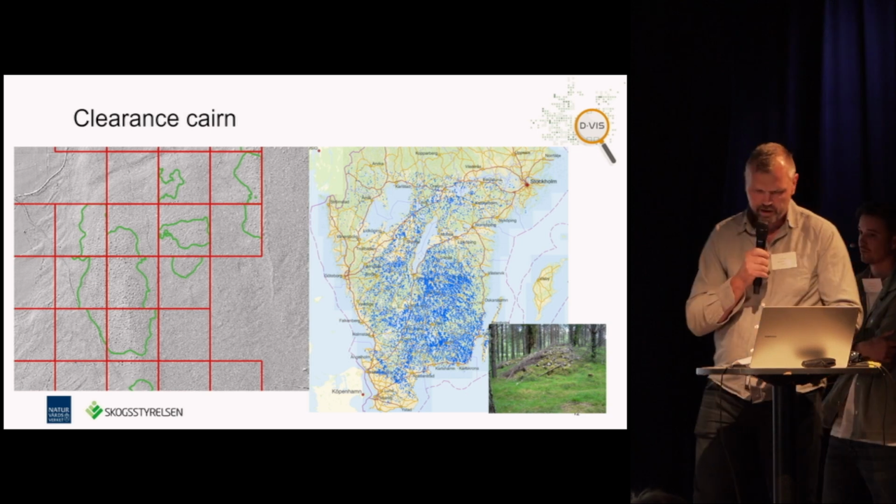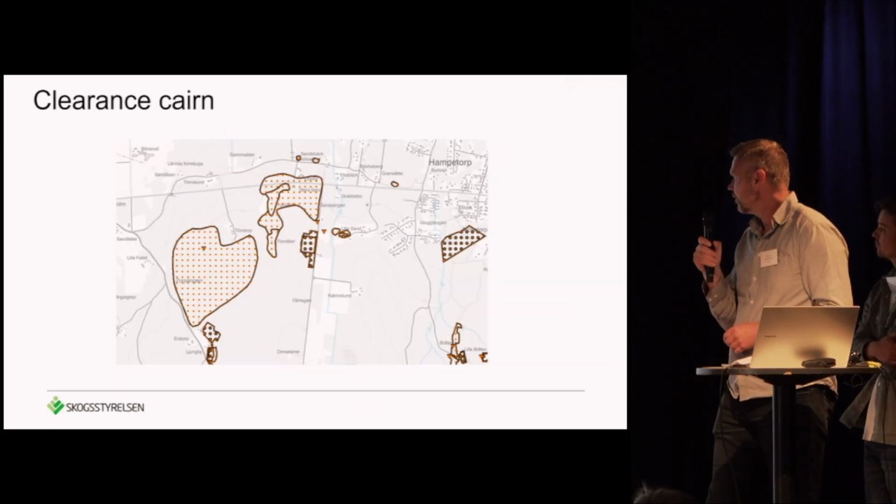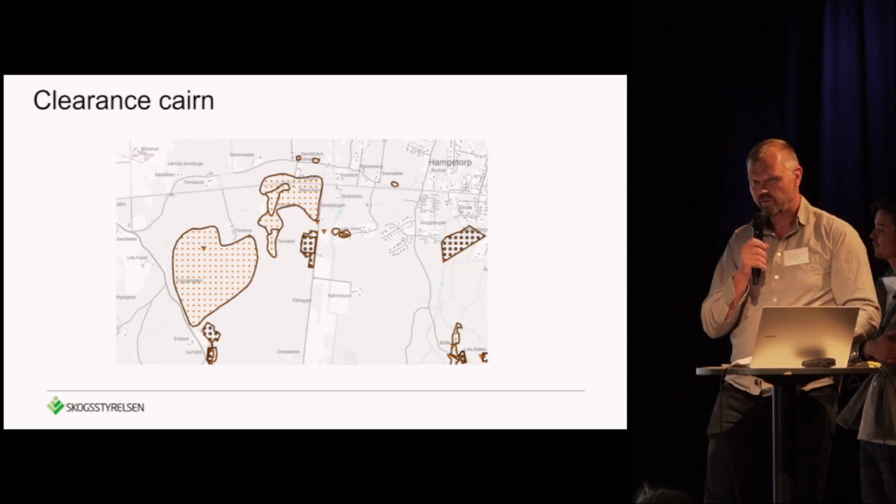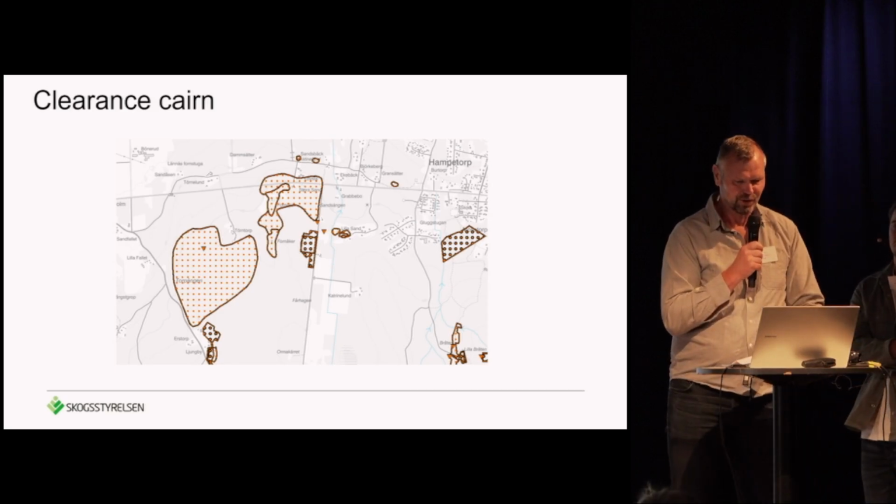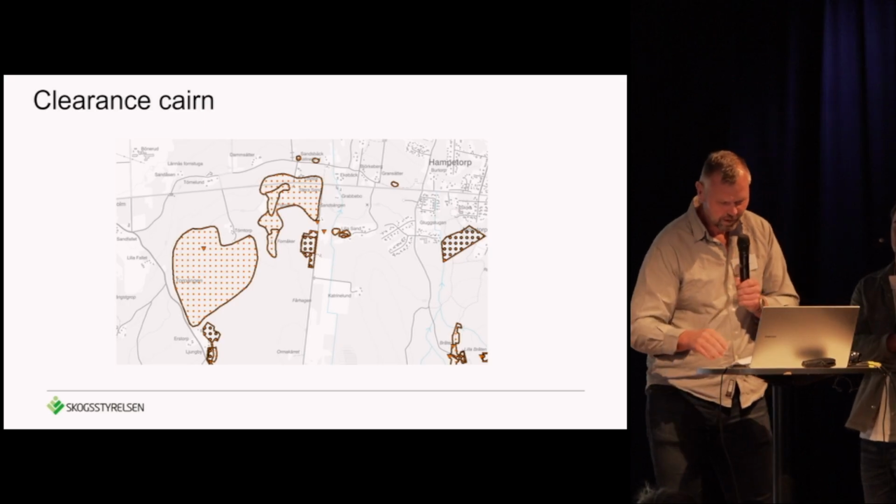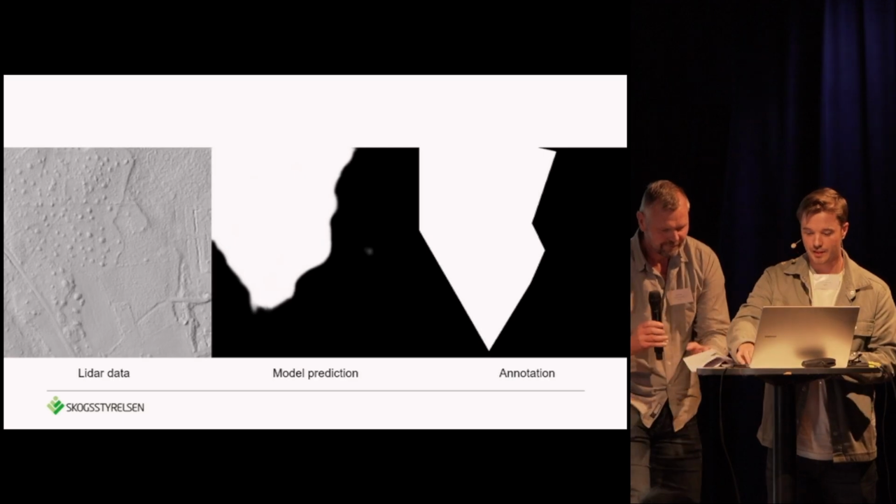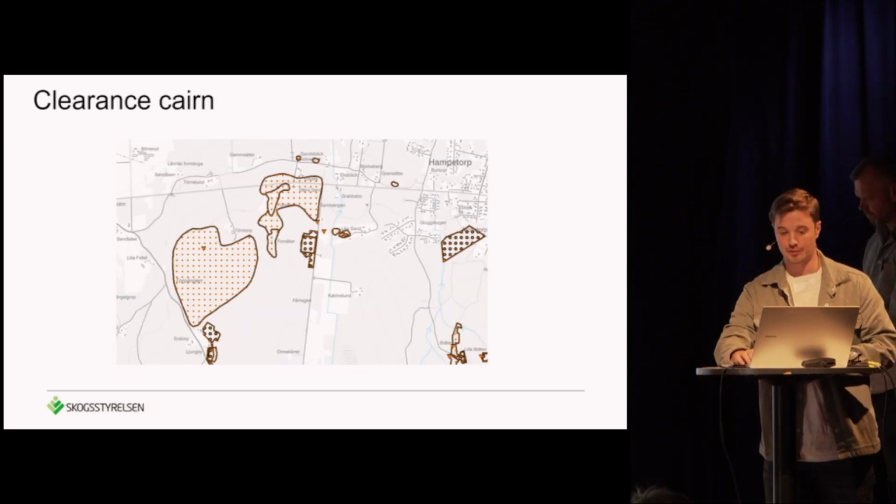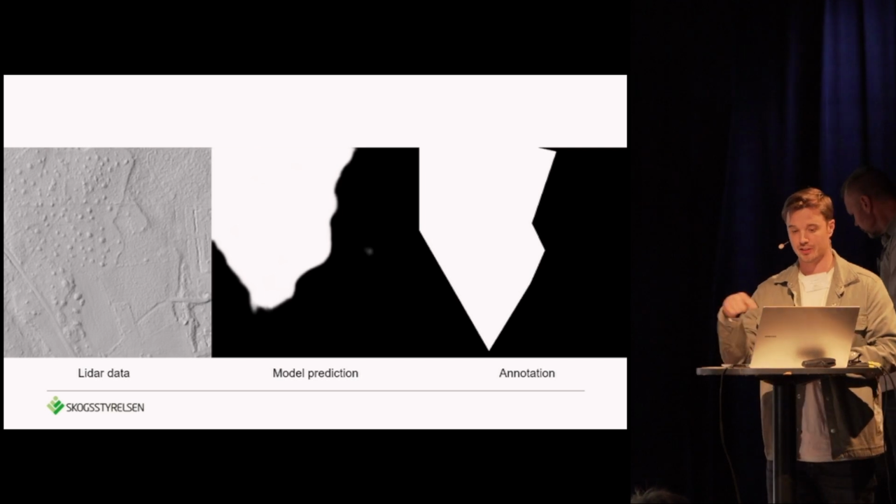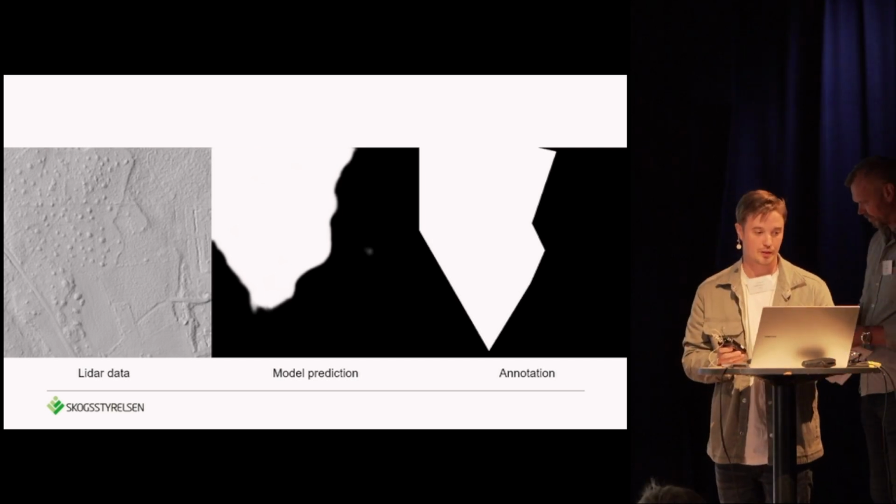And the same thing here. You can see the annotations, the delineation of the area is not very good. So Cecilia has done a great job to correct them, so we can have good training data. Yeah, so a big strength in this is to have better edges from the already registered clearance cairn.